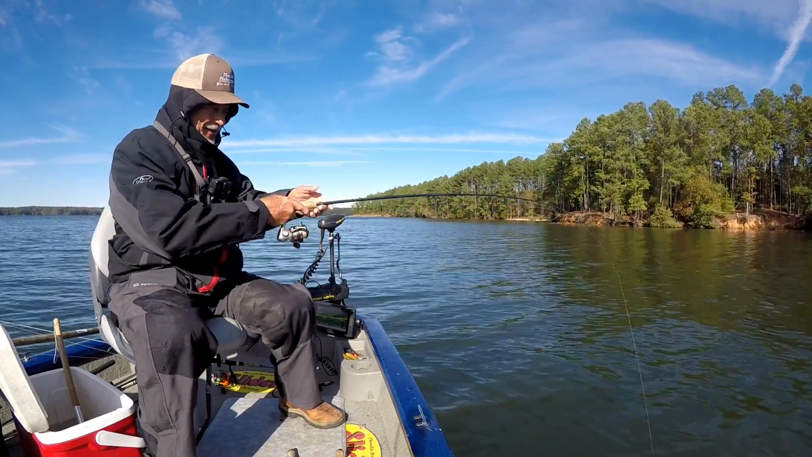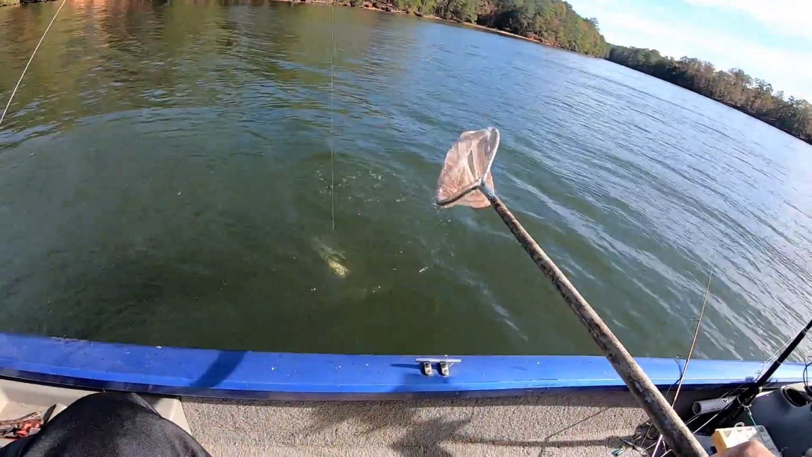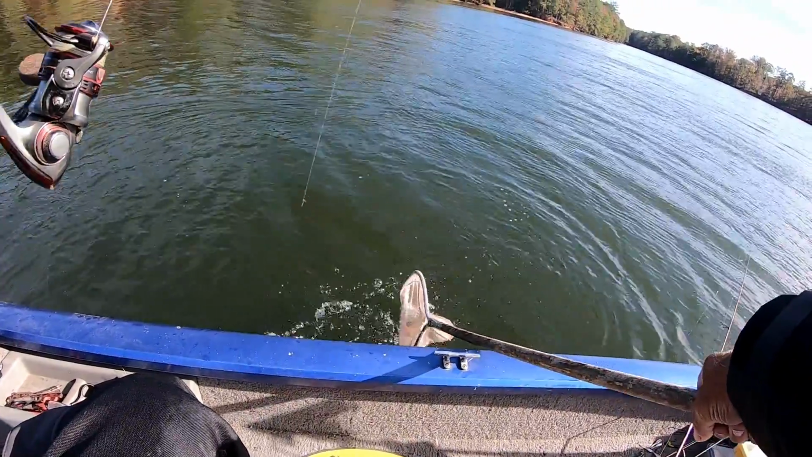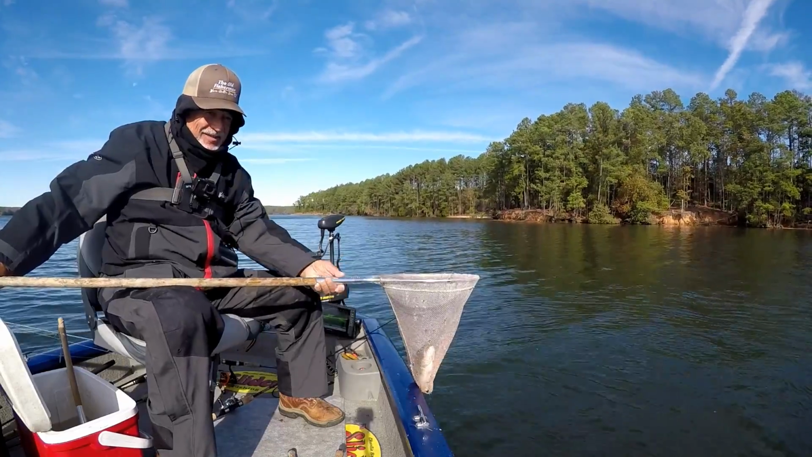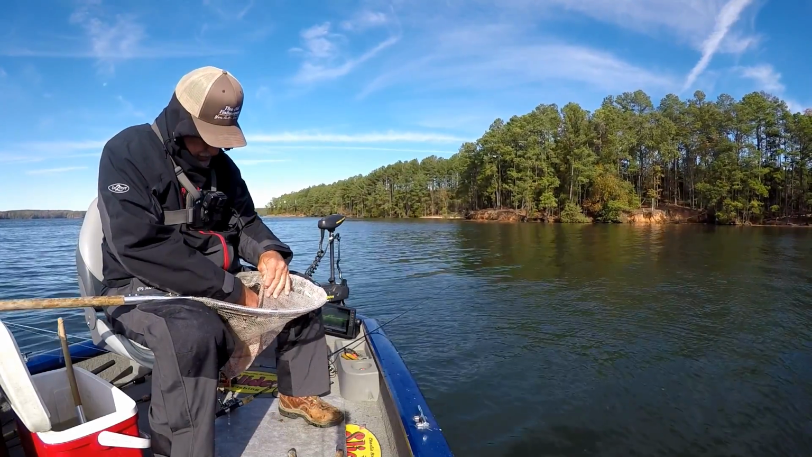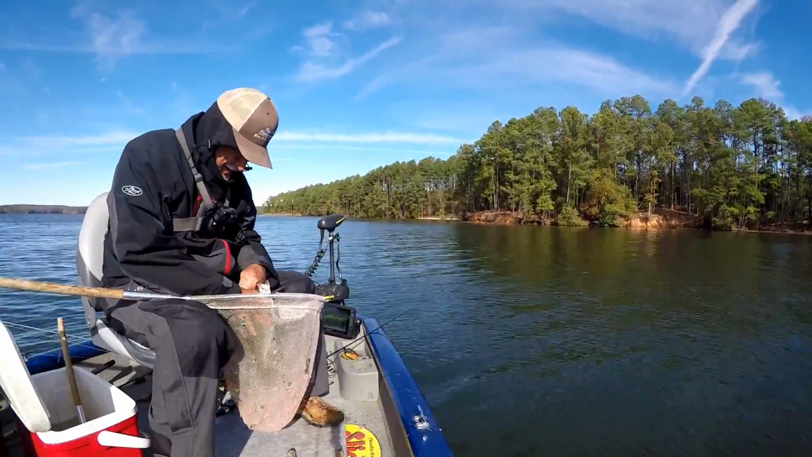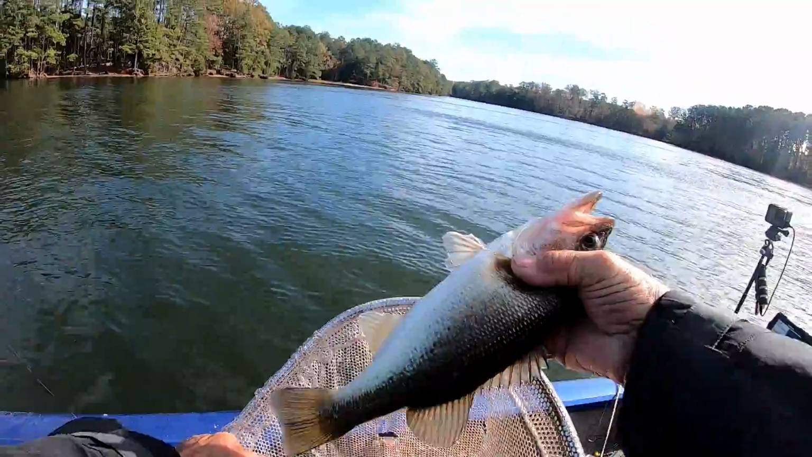That's what we're doing. Huh? That ain't no crappie, that's a bass. That's a darn bass. We got to throw him back. He's a little bass. I don't know. But anyhow, beside the point. Y'all see him? Look at that. Look at there. Oh, look at that. Yeah, pretty.